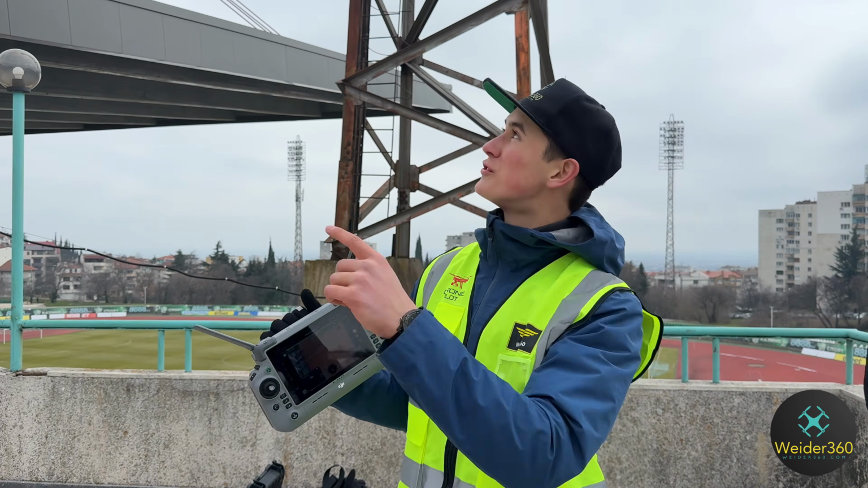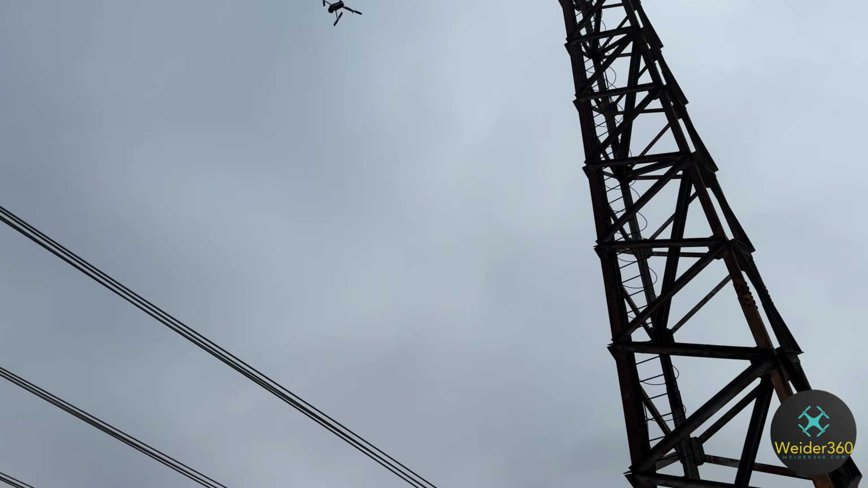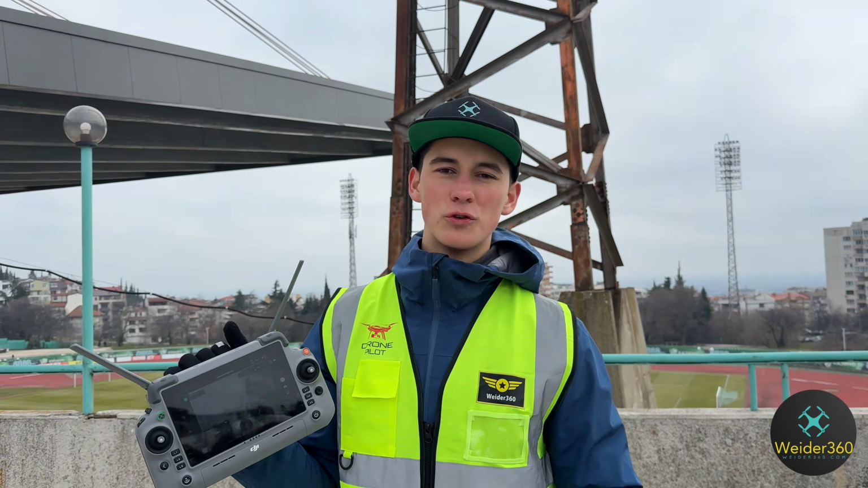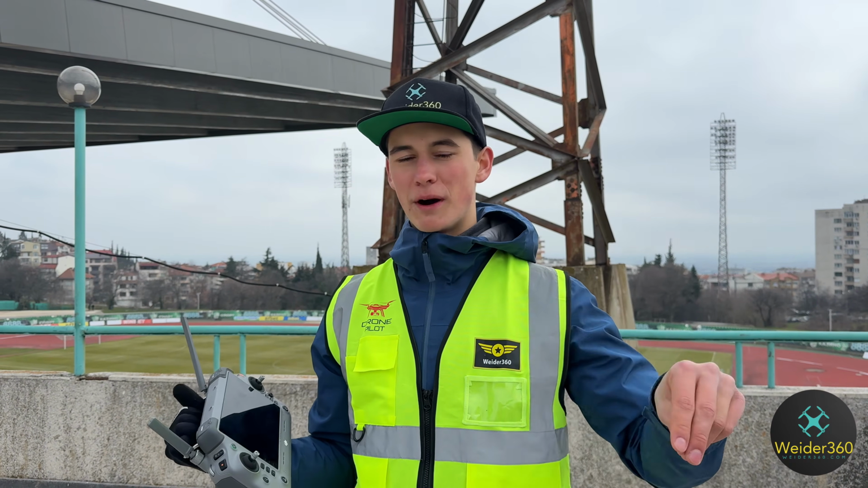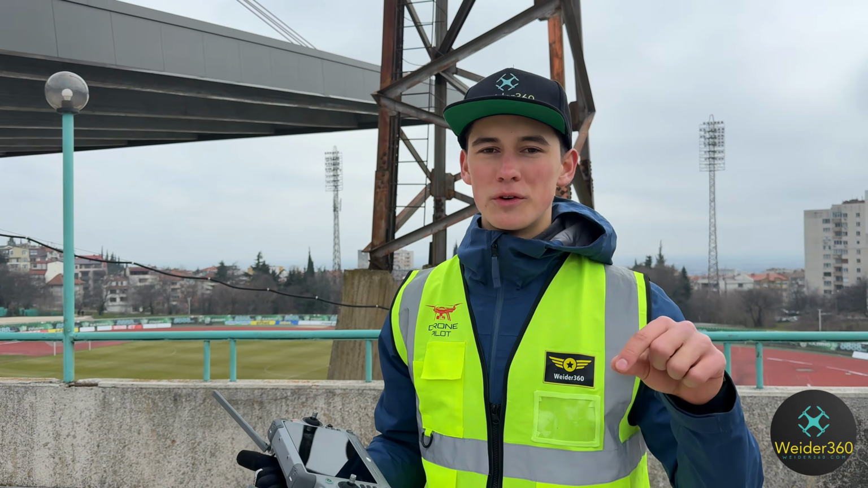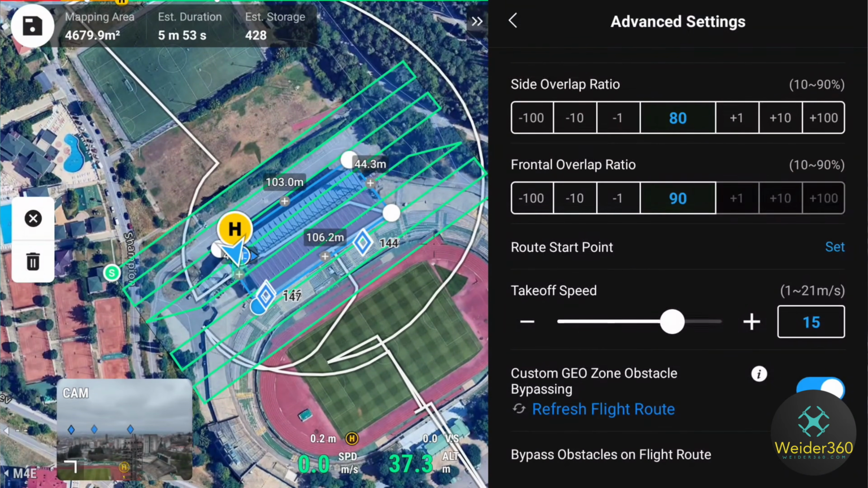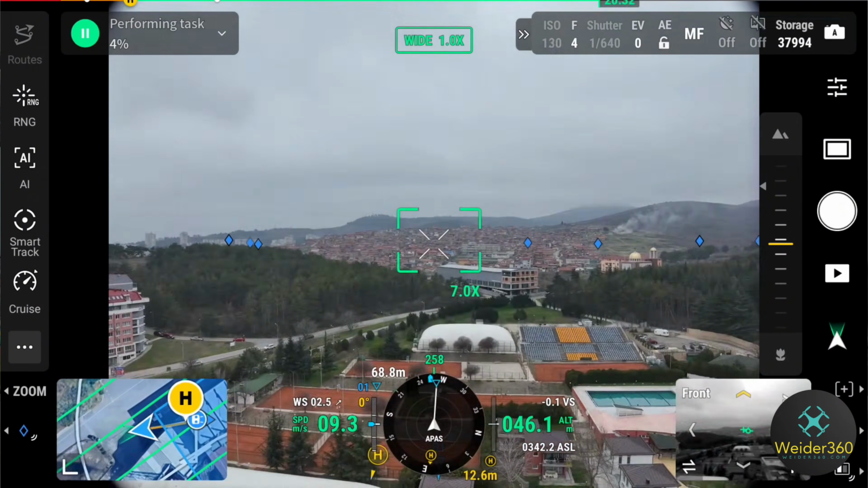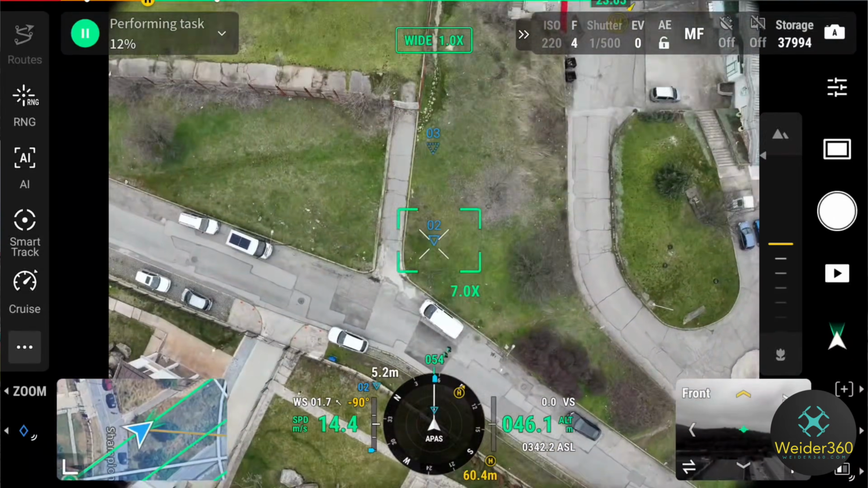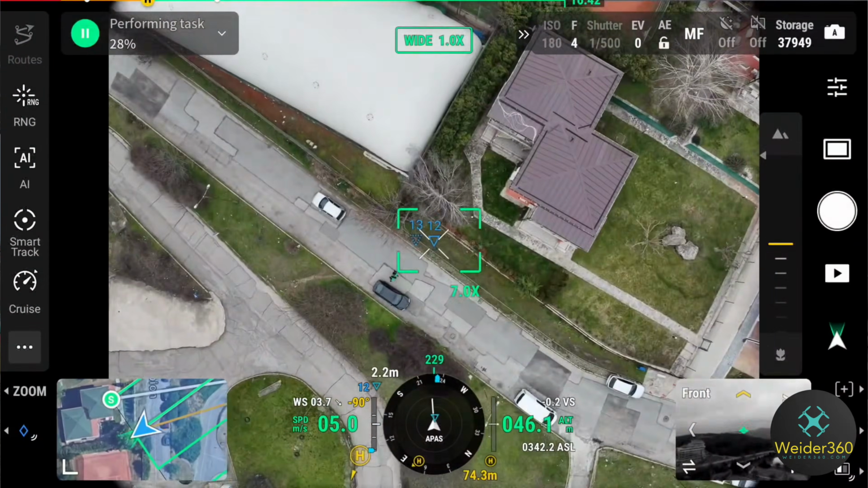Okay, so now you can see the drone is up there, and I'm not doing anything. I'm just holding the controller. The drone is doing everything itself. I use the automatic smart 3D capture. So the drone now captures around 10,000 images. And then after that, we will throw the images into a nice 3D software and get a very, very accurate 3D model. So let's see how it turns out.